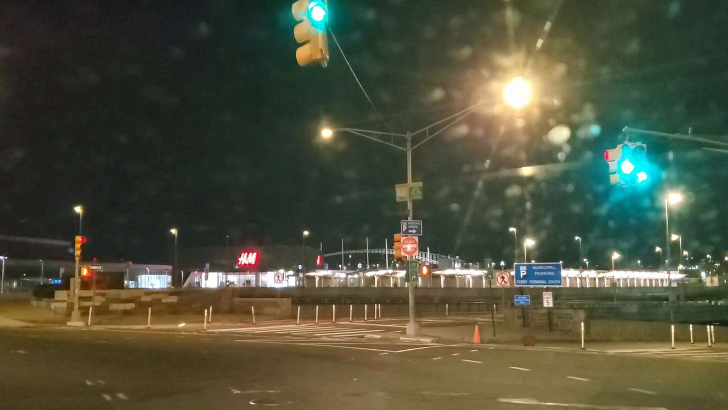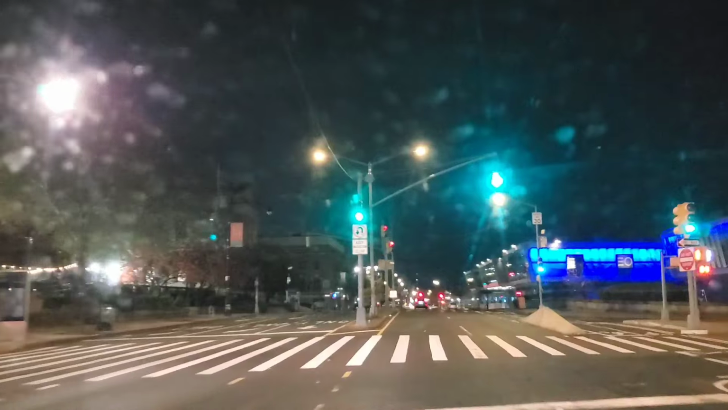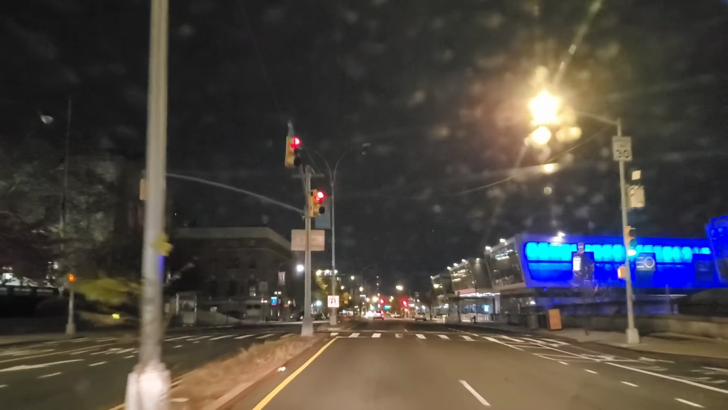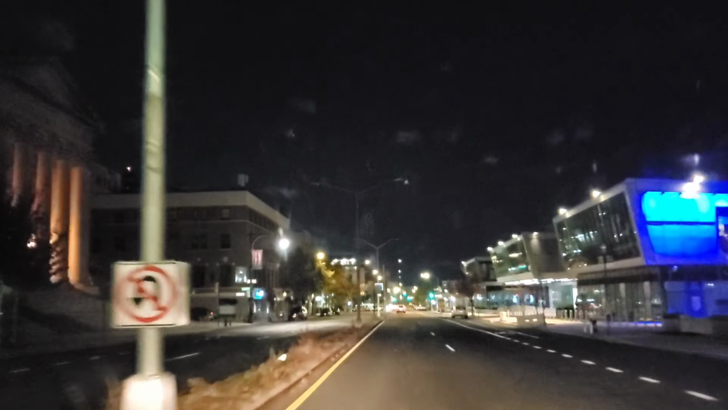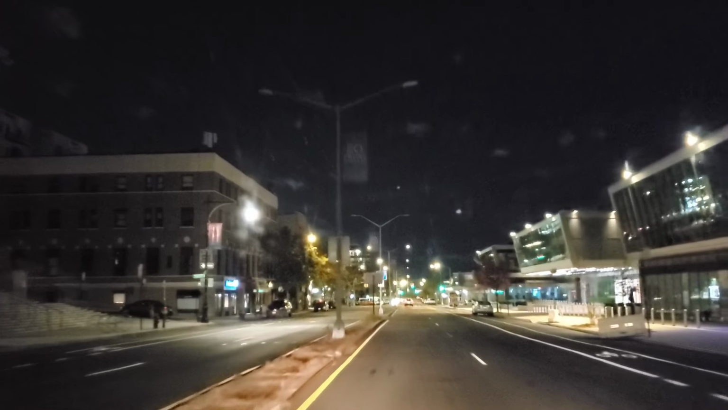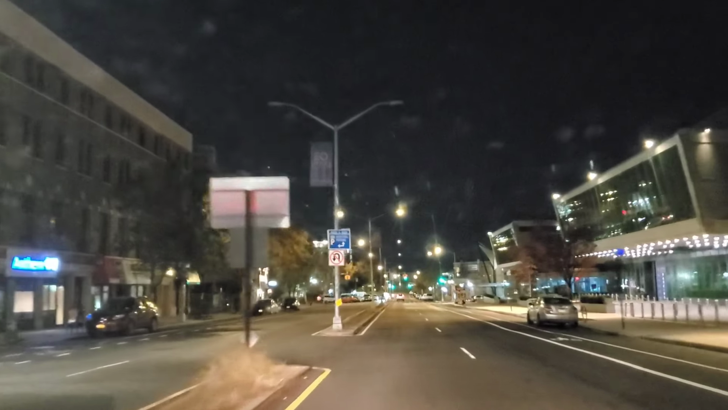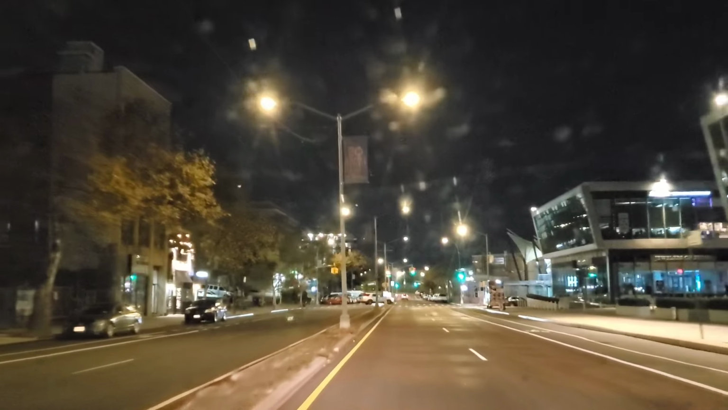Ferry terminal's right here on the right. And the lockup is on the left, the police station here with the prison cells. There's a prison here. Well, I guess it's a holding prison. Sat in there all night long in a tiny cell with two derelicts.